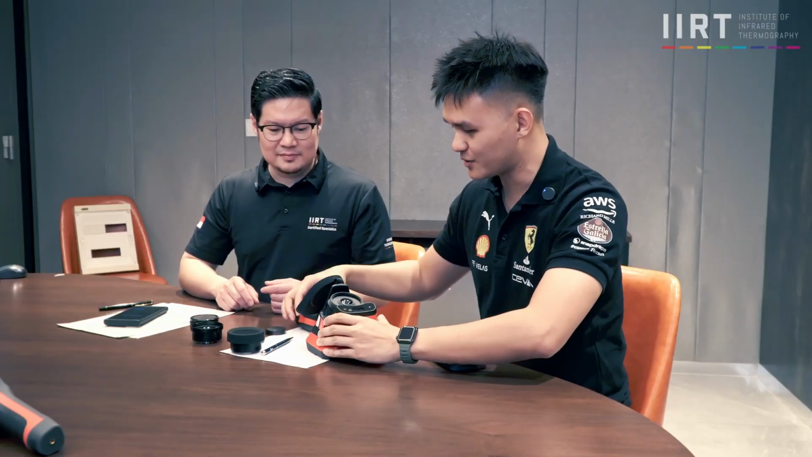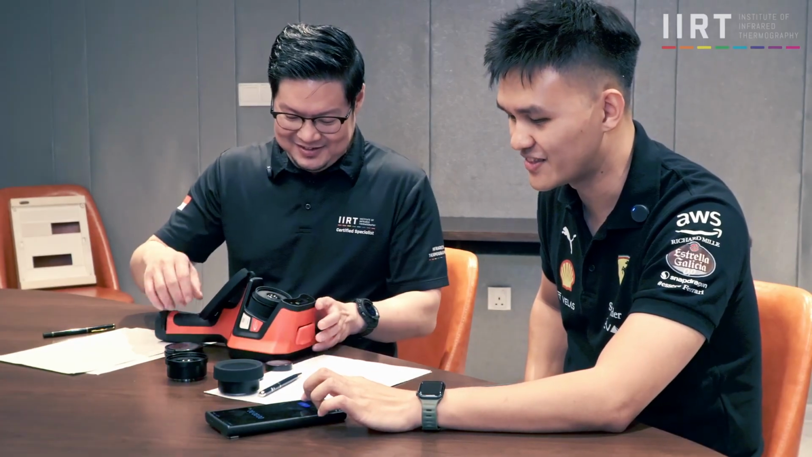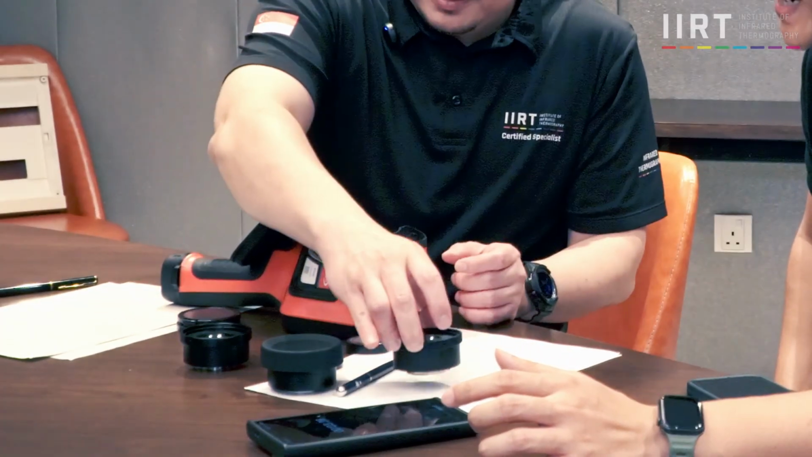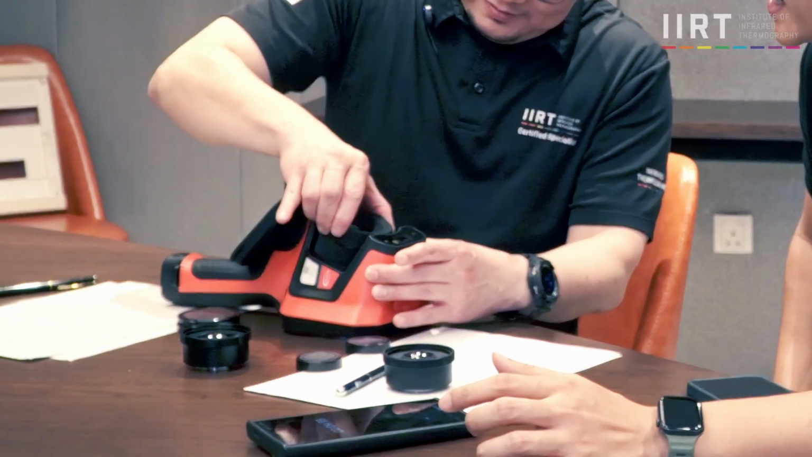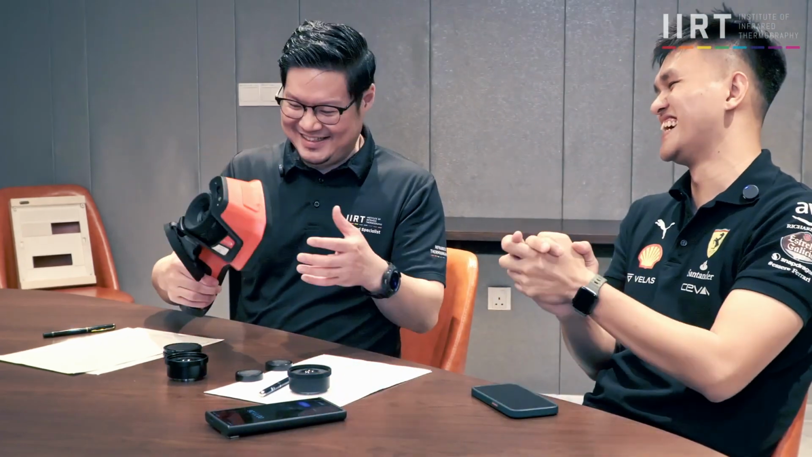Okay, so it's your turn now. You can change to the telephoto lens. Okay. I'm gonna do the gesture to press the button for you. I'm gonna try to be faster than you. Okay, 1, 2, 3. Okay. Wait, not. Done. Oh, 11 seconds. 1 second.